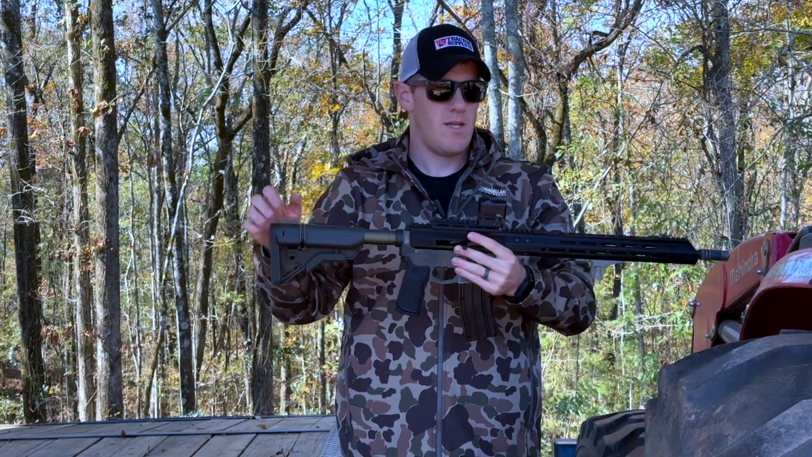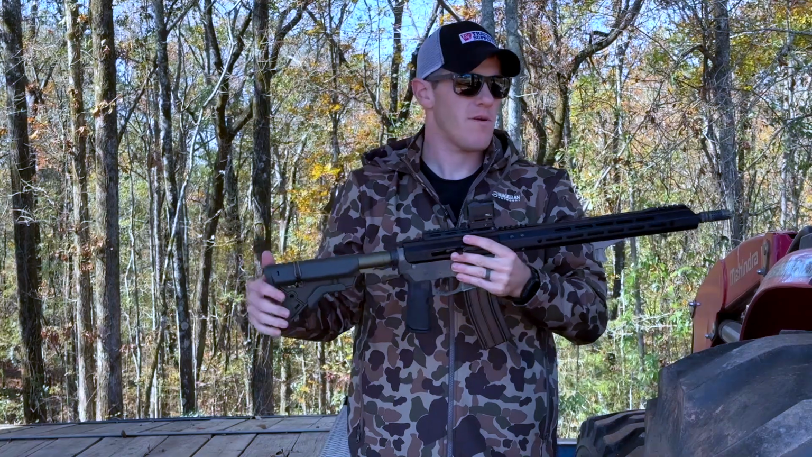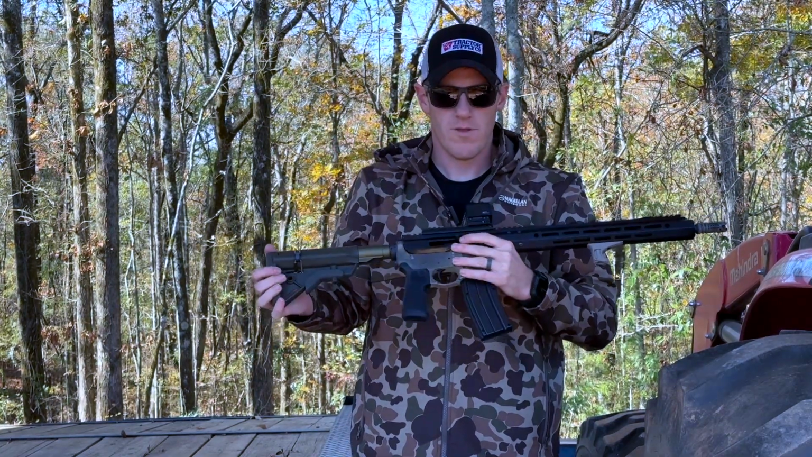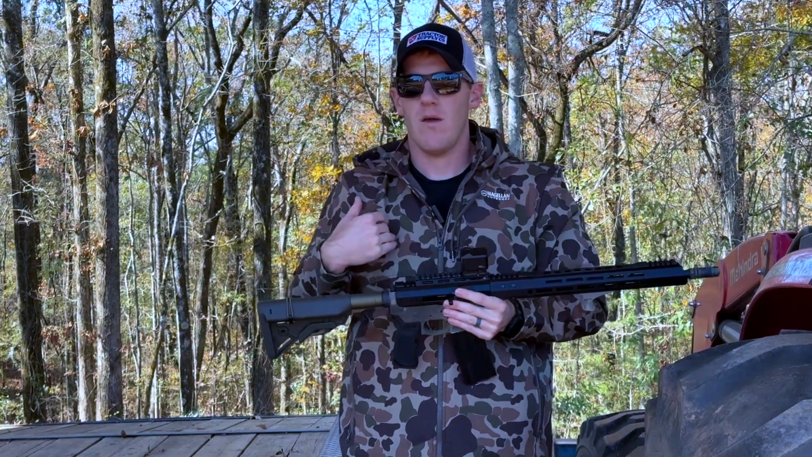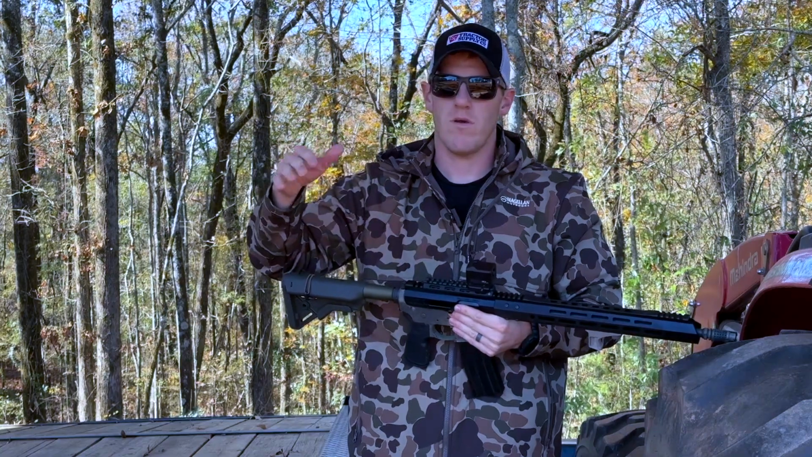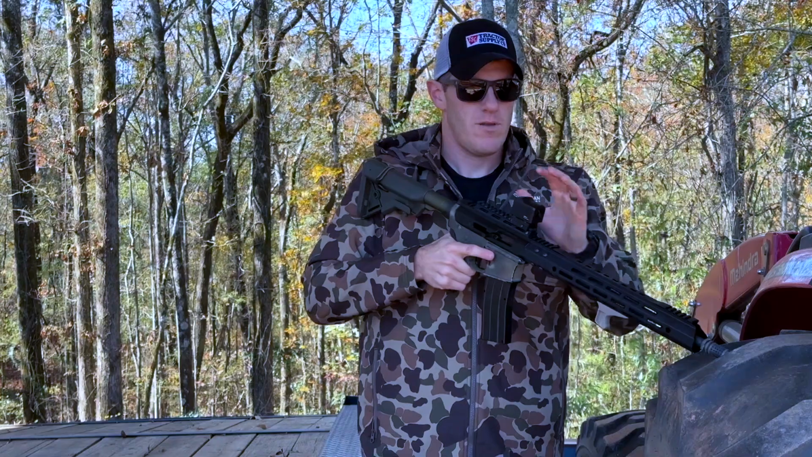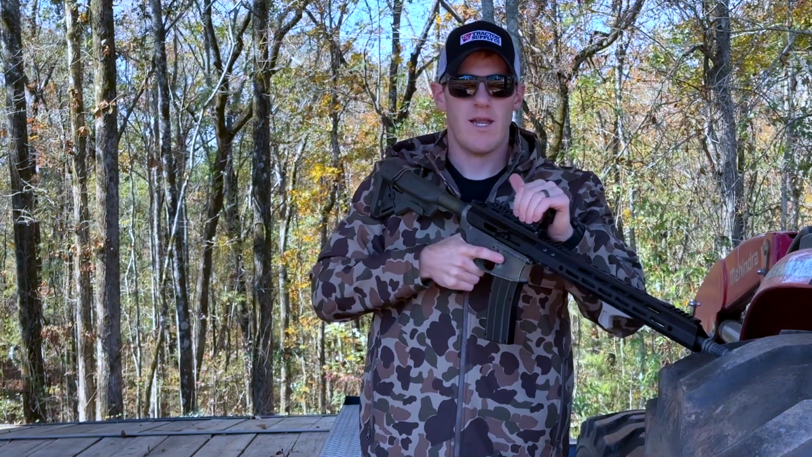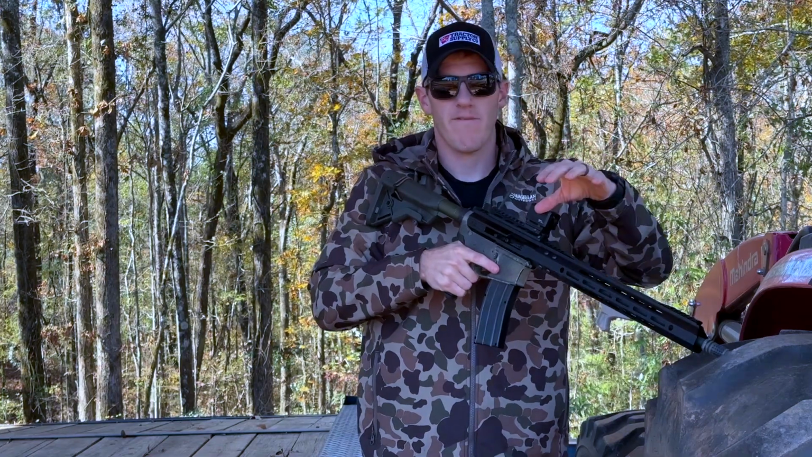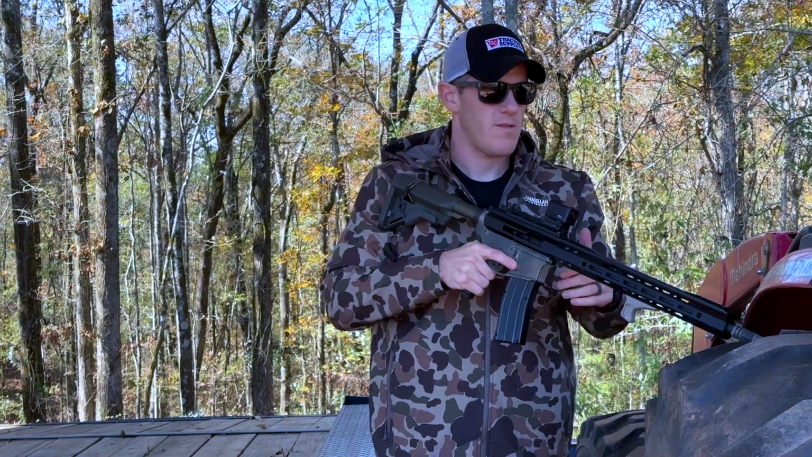So all that being said, if you want a secondary thermal option, this is a good option I think you could go with. As a pistol, not my cup of tea, but if you have plenty of pistols laying around and you want to dedicate one, say you've got a hunting pistol, big caliber, slap one of these on there. If you have a hog gun and you want this to be your dedicated sight, I think it'll work out pretty well. It'll definitely work out well as a piggyback for your varmint hunting or hog hunting, things like that.